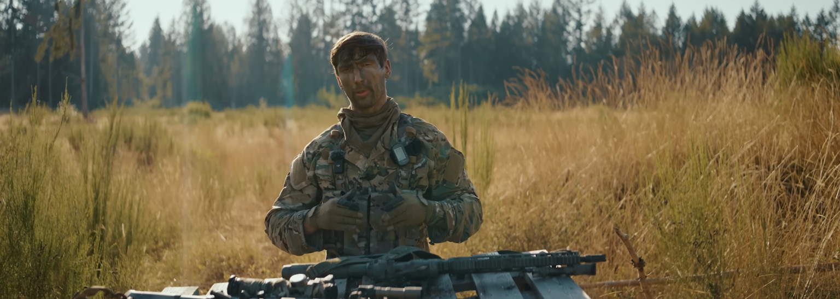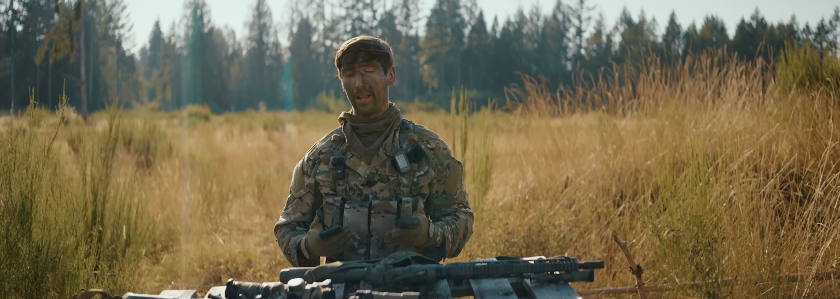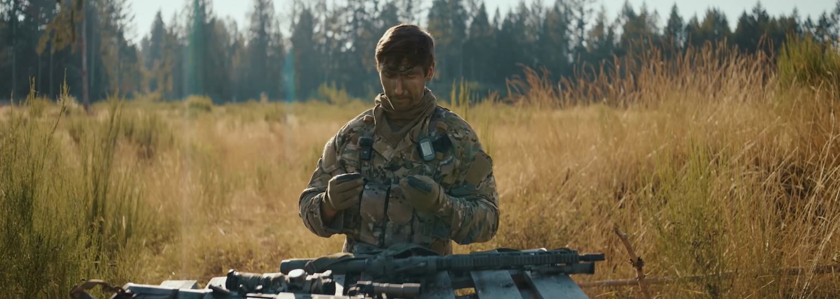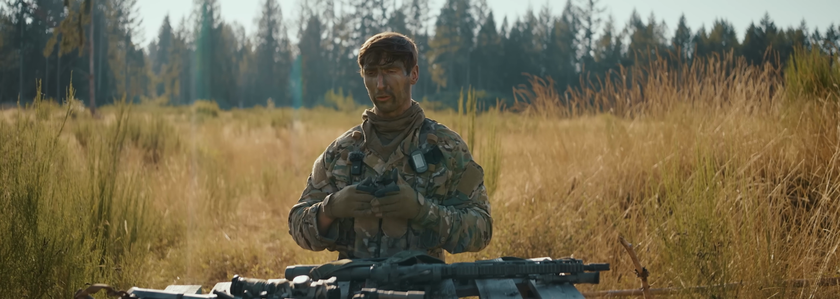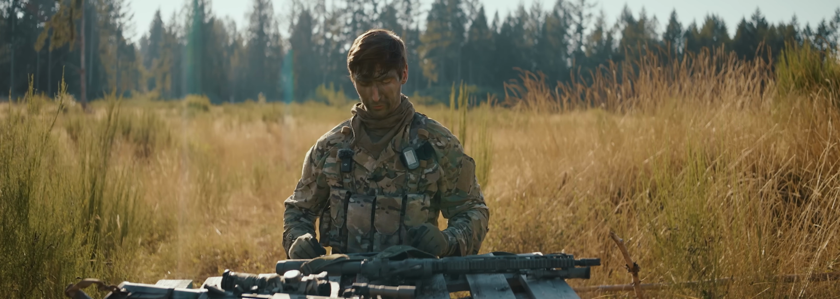If you have your NODs, I typically recommend having your NODs in a pouch during the day. I'm not really worried about damaging them. What I am worried about is the amount of reflection that you get out of the objective lenses on those guys. So put those away, keep them stowed, keep them covered, and just out of the way until you absolutely need them. I understand in certain situations you might need them, but try to put them away as necessary.